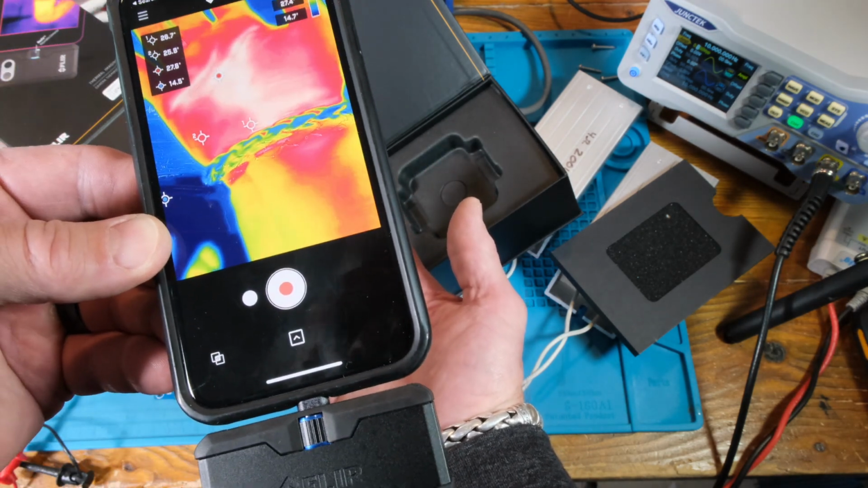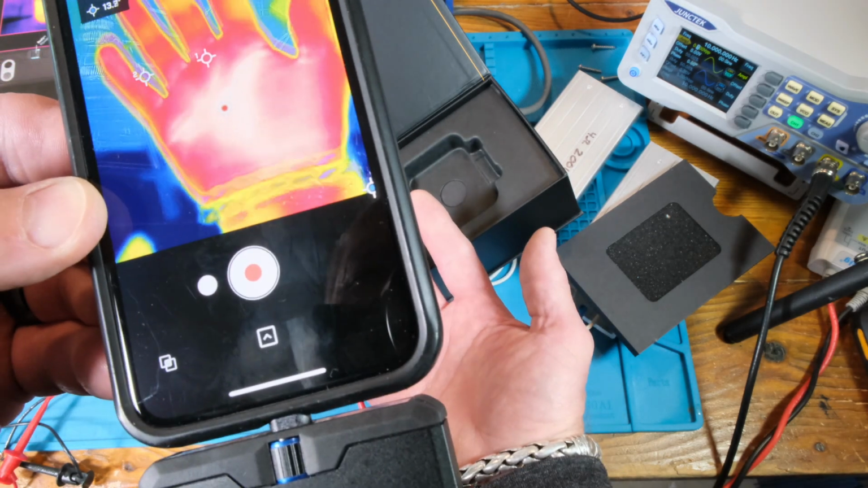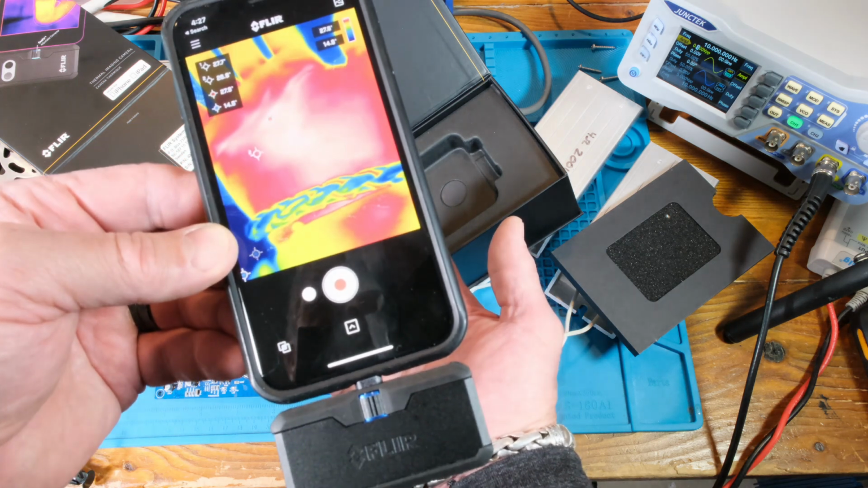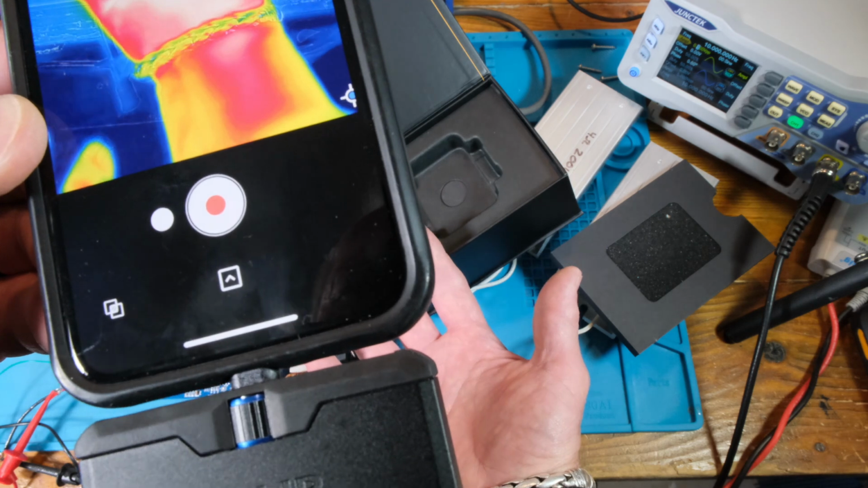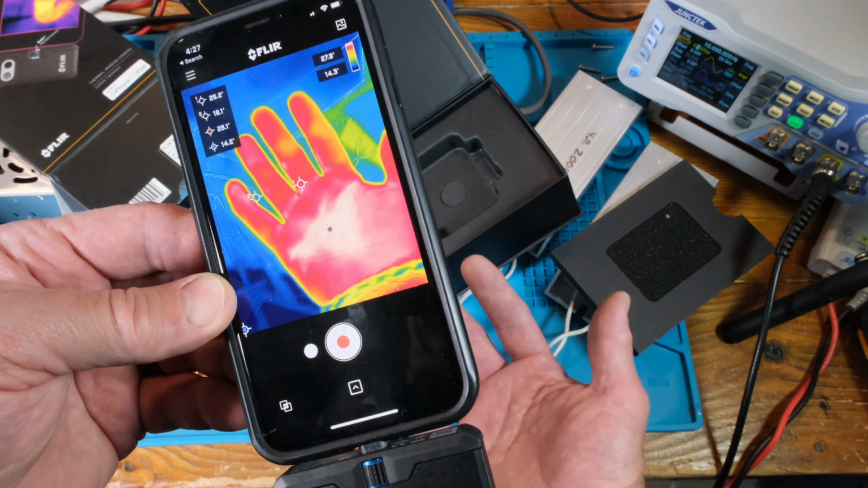Now the photograph part, it's kind of hard to tell exactly, but you might be able to see how the photographic image isn't lined up with the thermal image. As I pull away about that far, it kind of lines up.